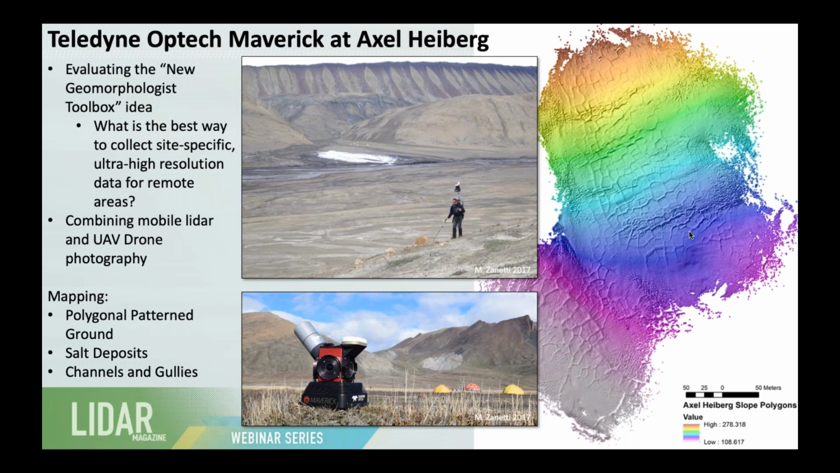On the right here, you see a subset of what are called polygonal pattern ground. Each of these little squares is bounded by fractures in the ground that contain a lens or a wedge of ice. That wedge of ice, as it goes through freeze-thaw, will continually open and create this pattern.